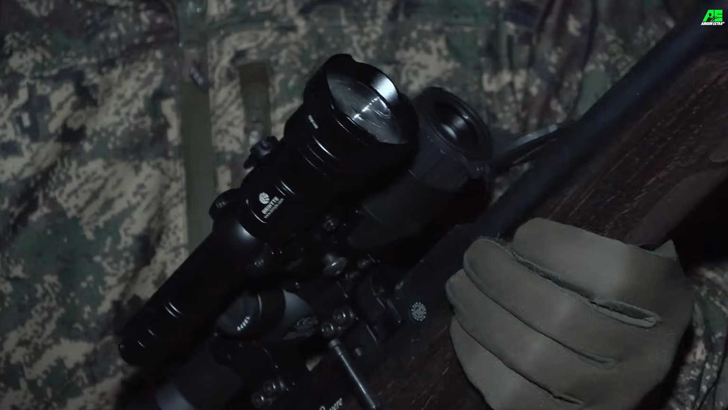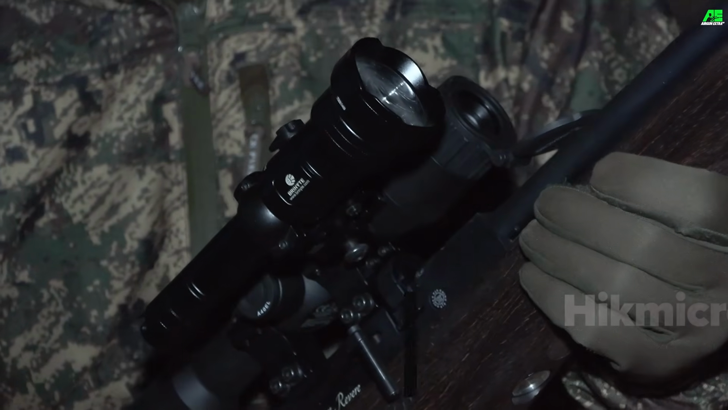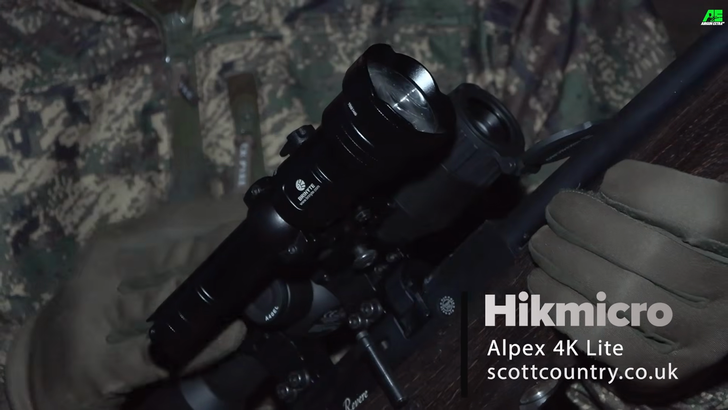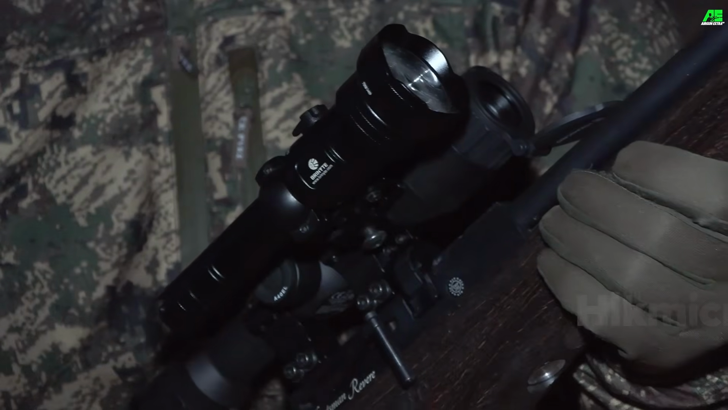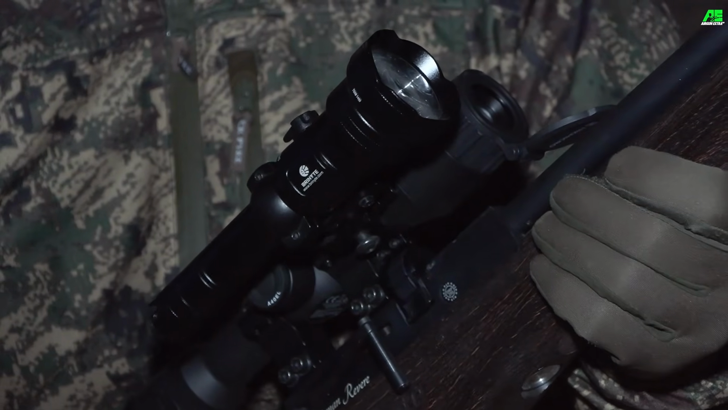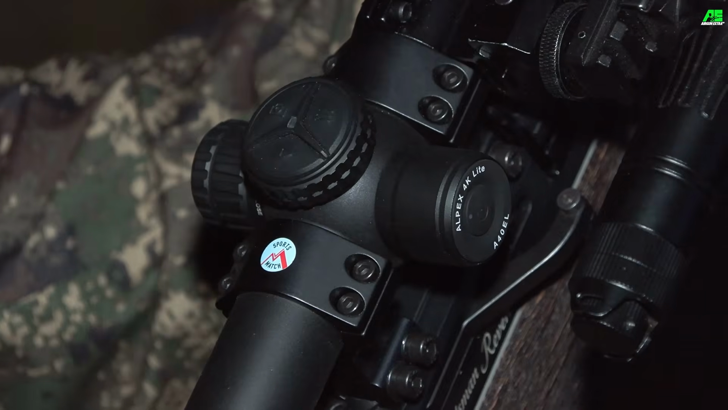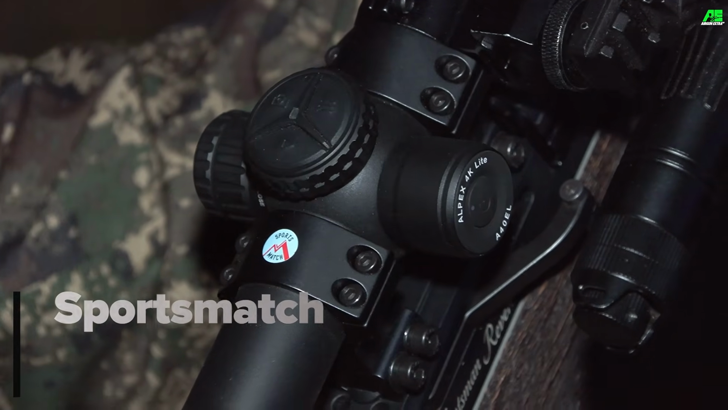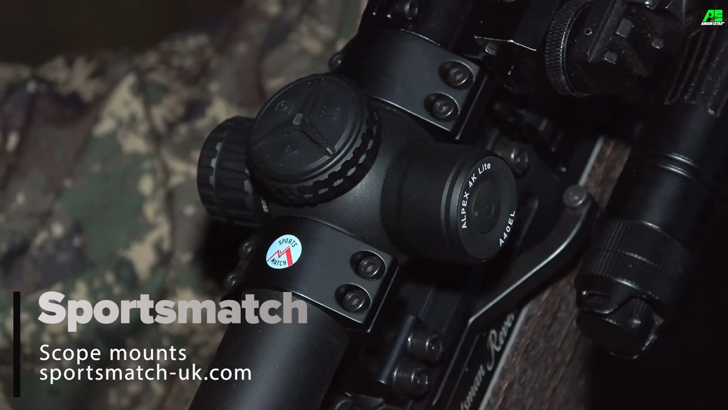So I'm expecting that we're going to get quite a few this evening, and in fact we've already heard a few on the move. Now I don't want to waste too much time talking about the kit, save the main item, which this evening is the Hikmicro Alpex 4K Lite digital day and night scope. As regular viewers will well know, I've had a great time using this scope over the past few months. It's a terrific piece of kit. I'm actually going to use it on slightly higher mag than I normally would for this sort of shooting tonight, just to give you some idea of its brilliant image quality.